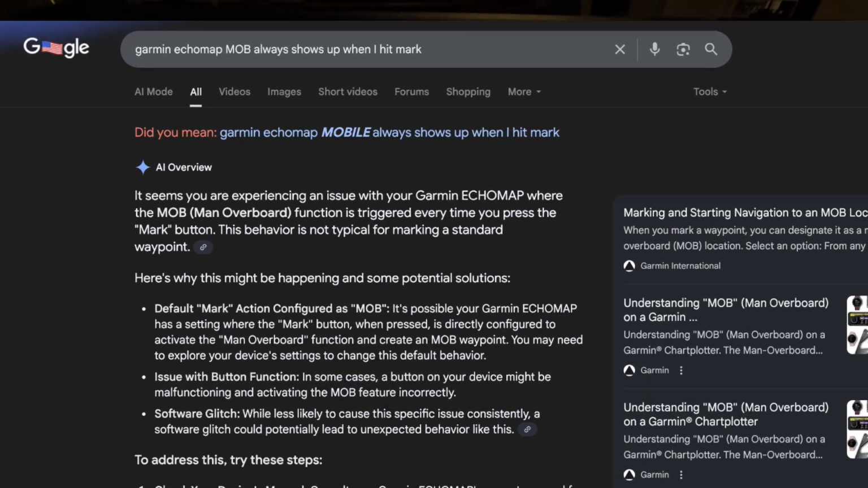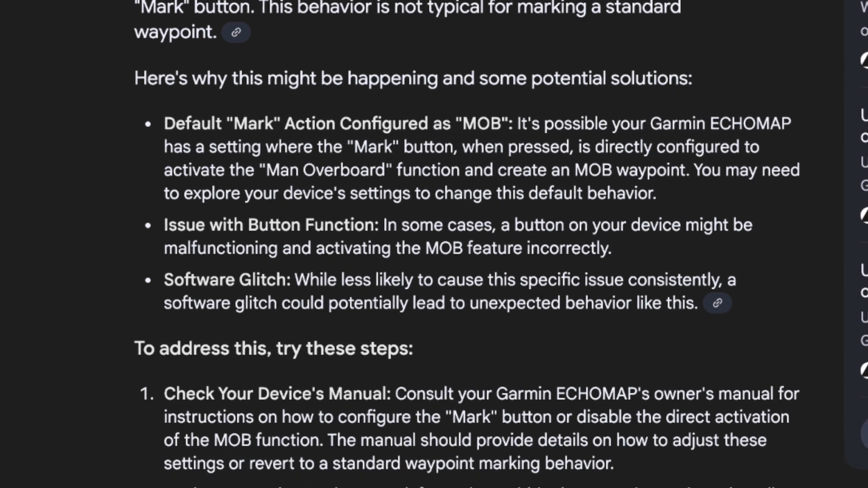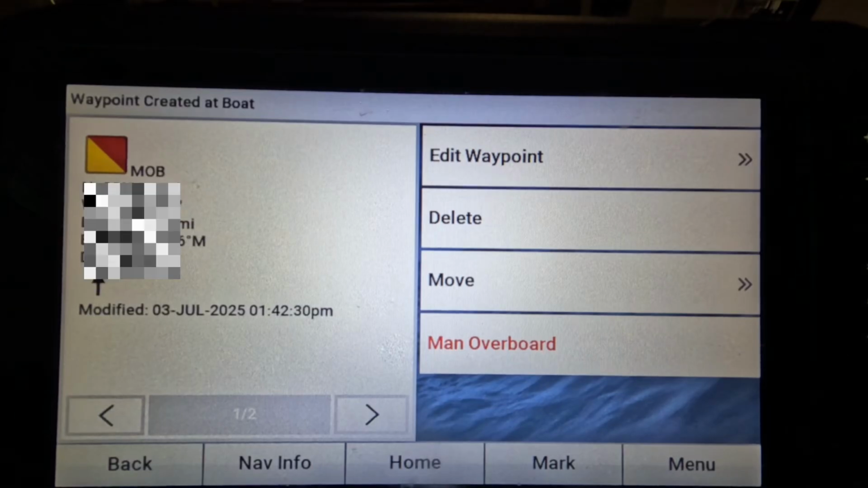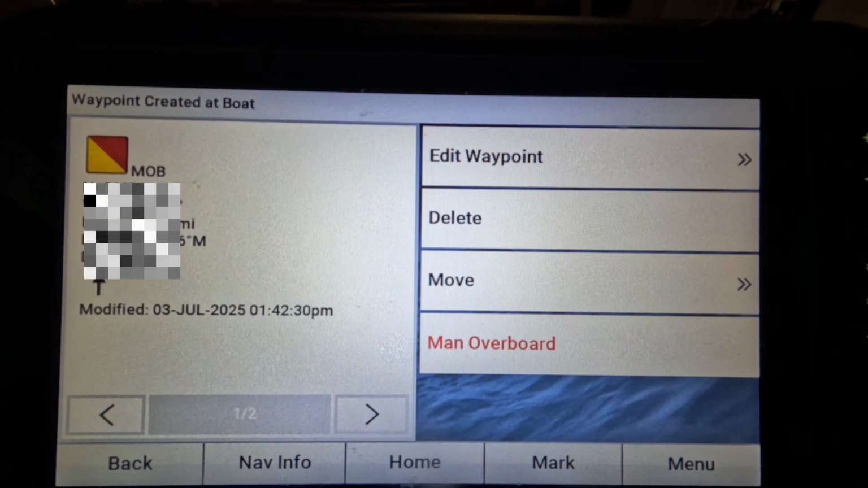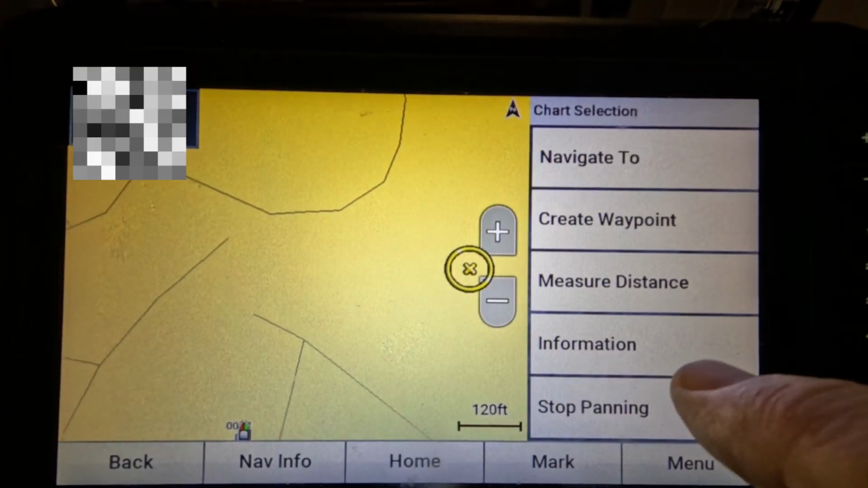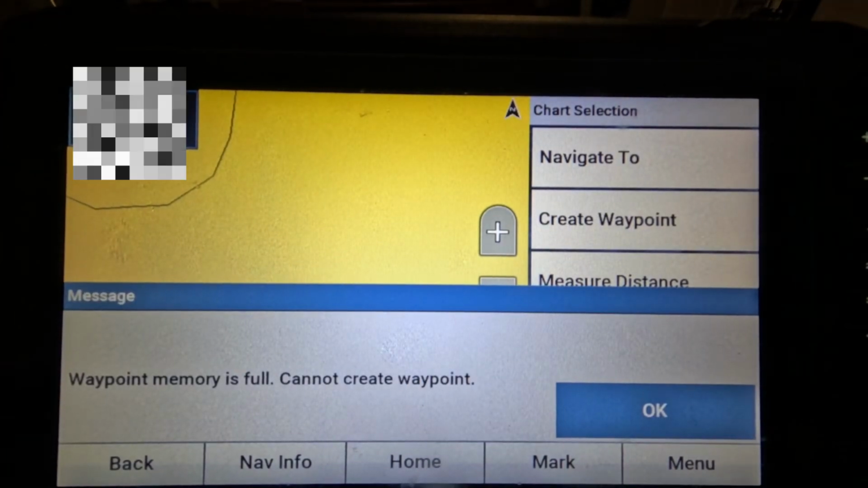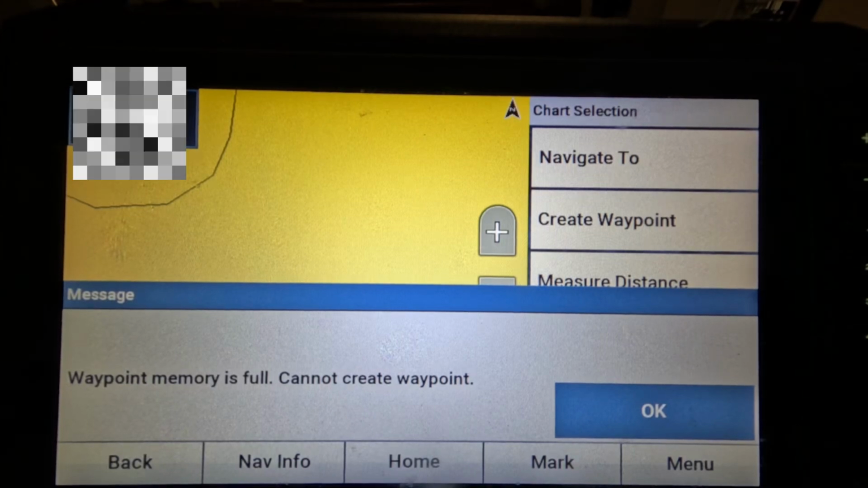I went out and searched the web and could not find an answer for why it's creating a Man Overboard icon every time I hit the mark button. So I was at home getting ready to record this video and went through the simulator mode to create a waypoint, and it came back and said, "You've run out of memory on your waypoints." Well, that's a first. I've never seen that before.